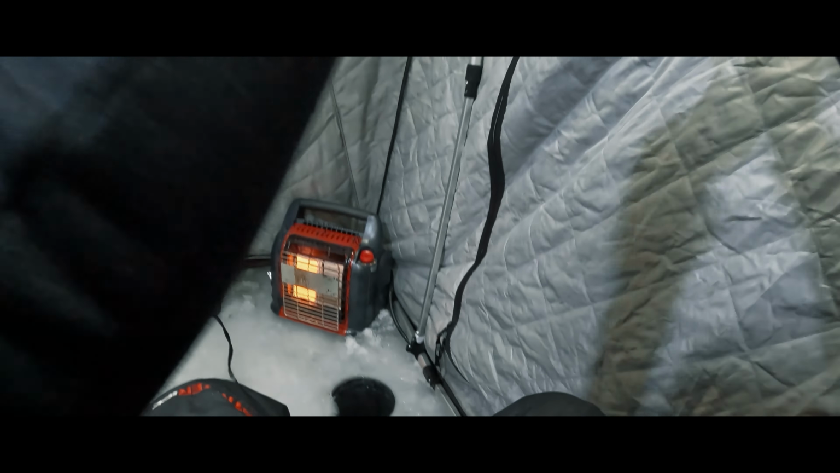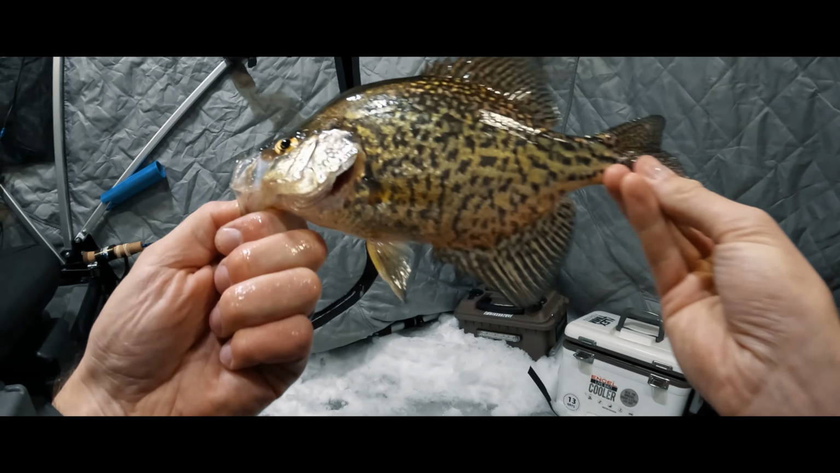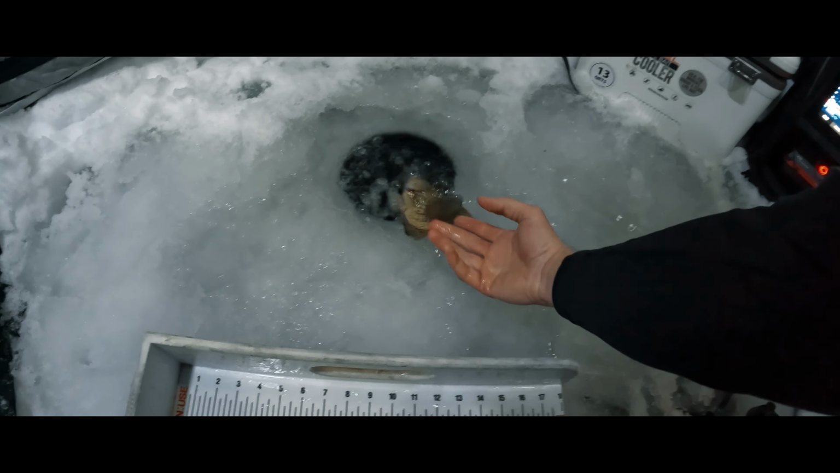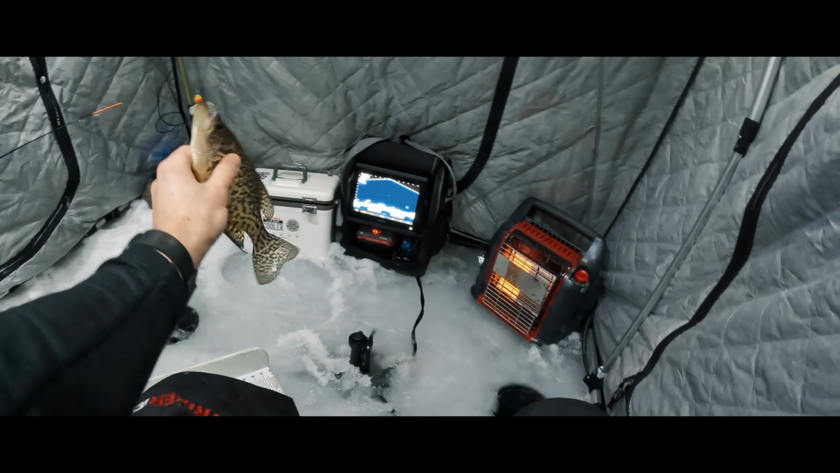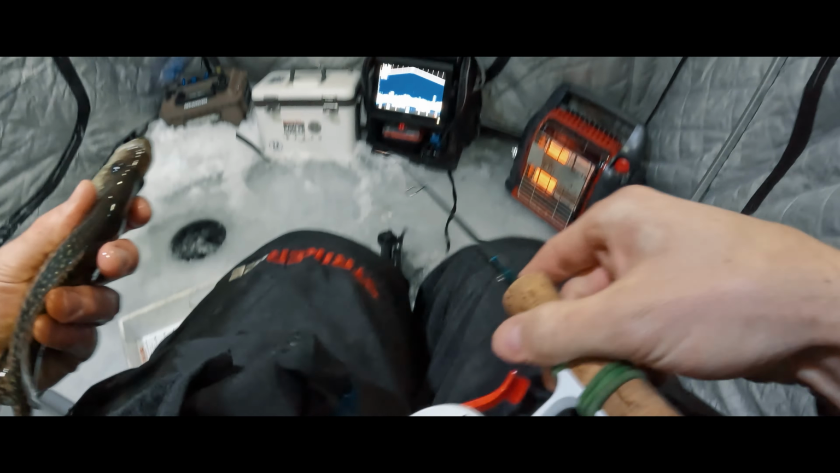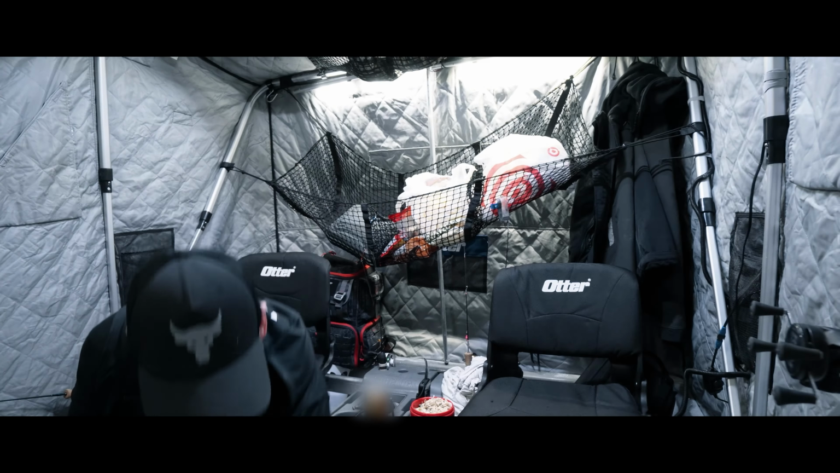That's a better sized crappie right there. Take that any day. 9 3/4 inches, baby. Woo! Not keeping any today, otherwise that would be a good eater. Nice. This must be a nice crappie too. Aggressive one, look at that. Aggressive guy. Not too big, probably a 9-incher, but 9-inch crappie all day. See you later.